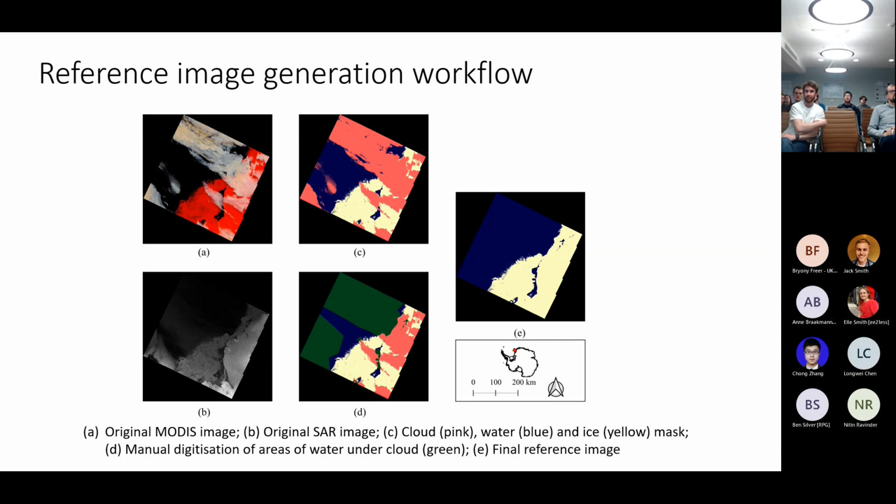So I would take the original MODIS image, and here is the original SAR image as well in B. And I would then generate, using a very basic binary mask, an identification of where open water is in blue, where the cloud is in the reddy pink, and where the ice is in yellow. And then in D, what I did is in green, I manually digitized the areas where there was cloud over water. So you can see that the main areas over water which are cloud are now in green.